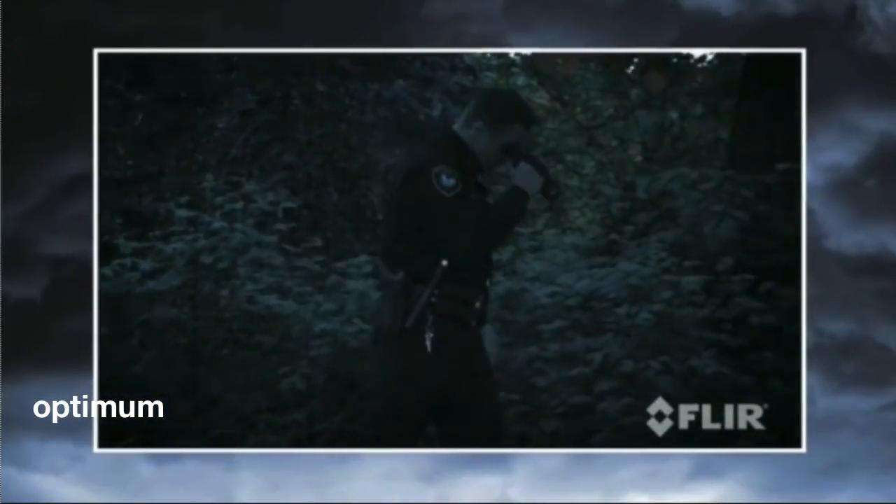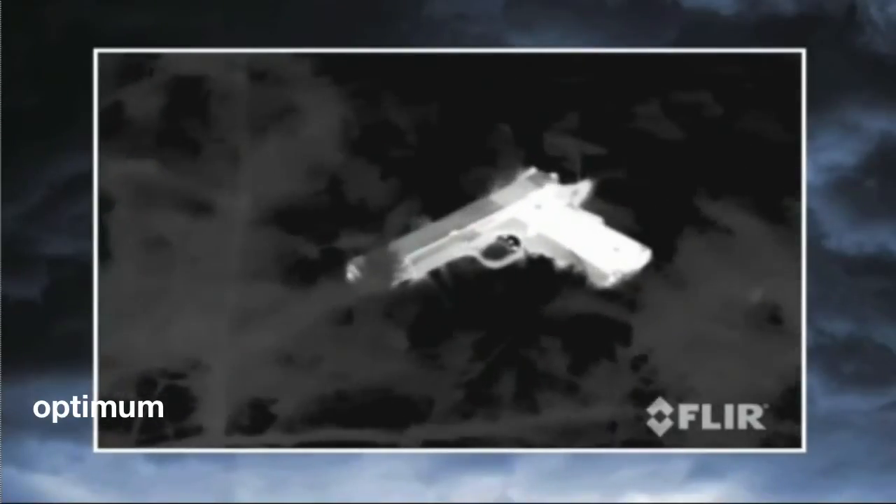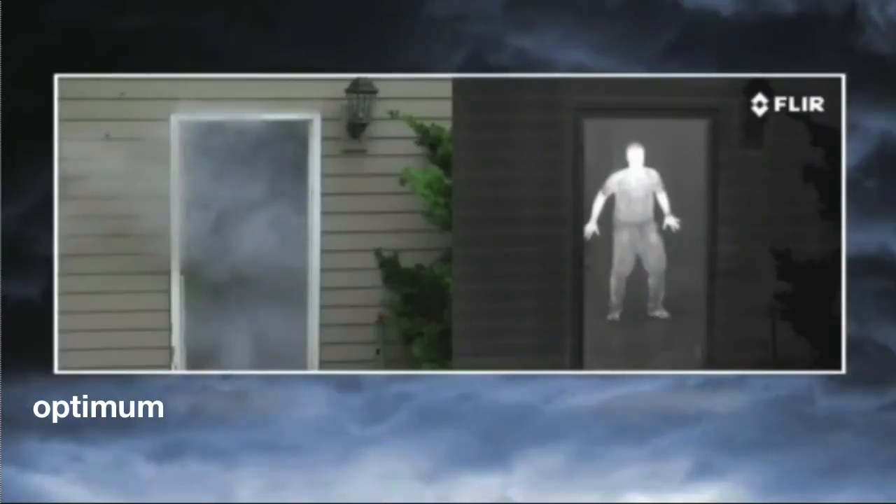Thermal cameras provide tactical advantages that other night vision technologies just can't touch. They don't just help you to see, they let you see things invisible to the naked eye. Thermal cameras make pictures from heat, not light. Day and night, they let you see clearly in any conditions, including through smoke and light fog.